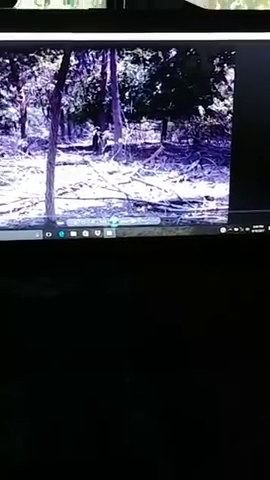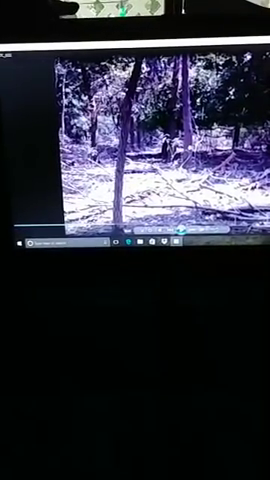There's another video on here at night. You will see a deer that gets spooked, and it runs from this area over here, and it gets to about right in here, and for some reason the camera glitches, and then it picks back up with the deer over here somewhere. And you can see his eye shine.